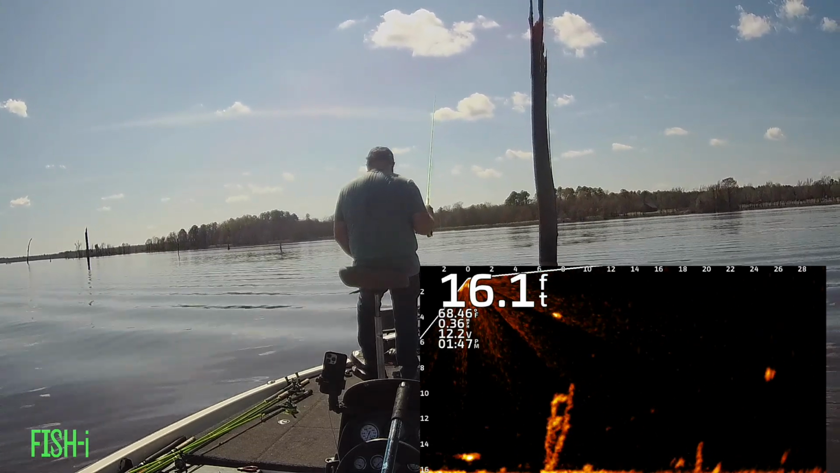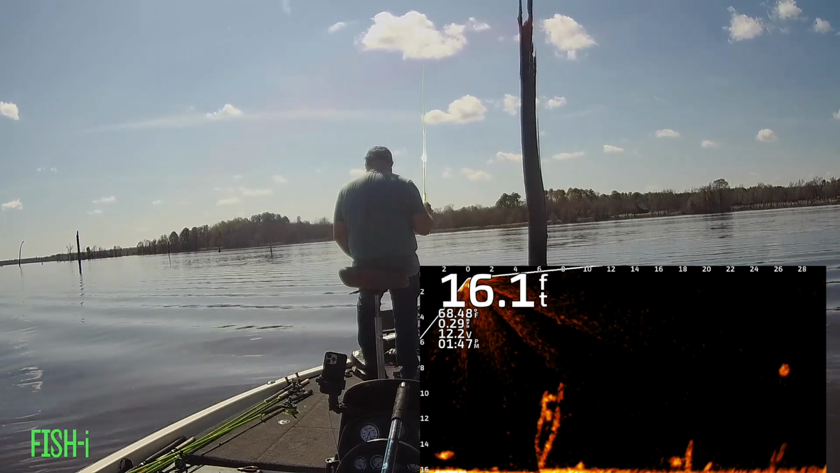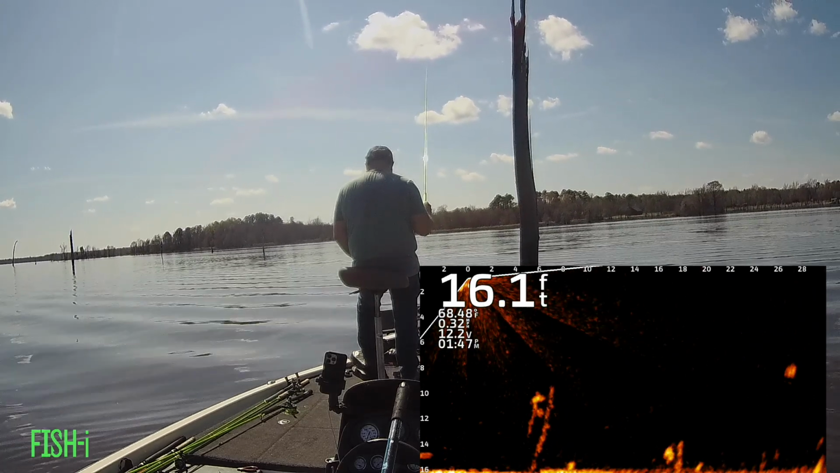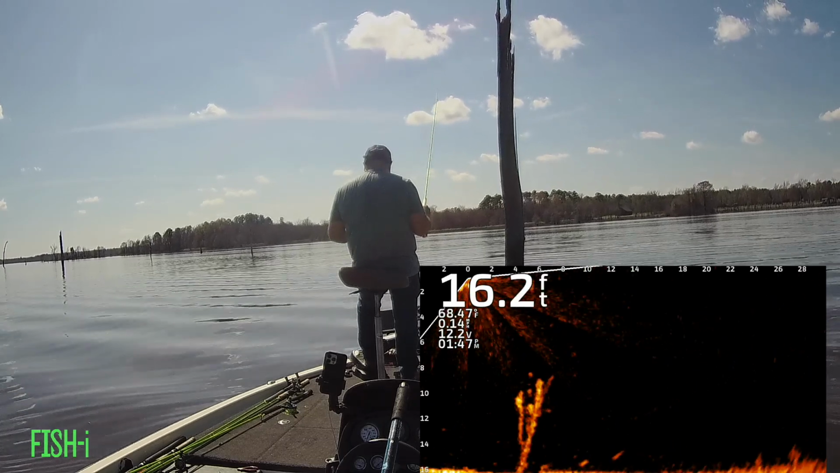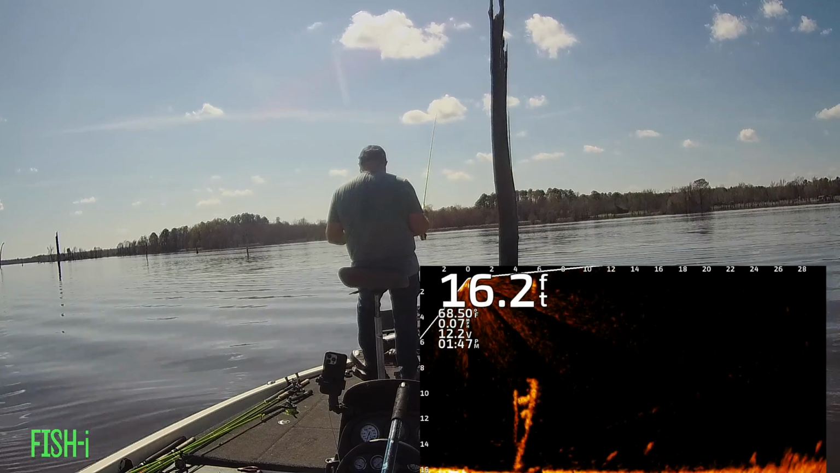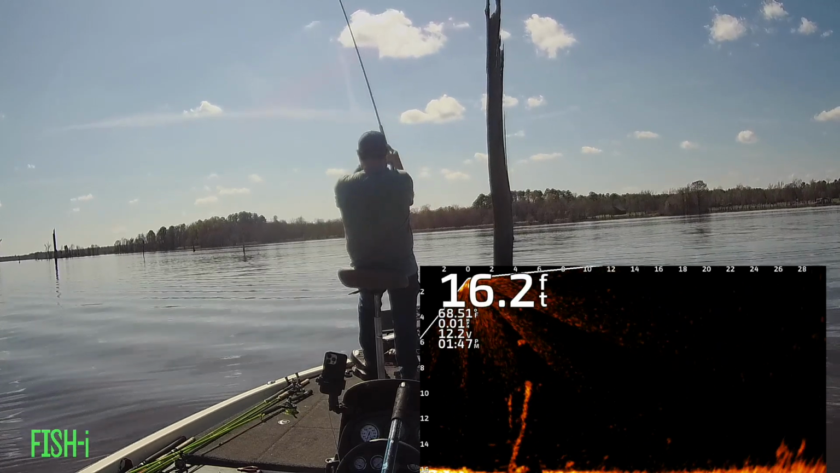And most everything that I looked at that was kind of an underwater structure, completely underwater, had fish on it. Maybe not so much a lot of the visible stuff, because I feel like it gets picked over pretty good.